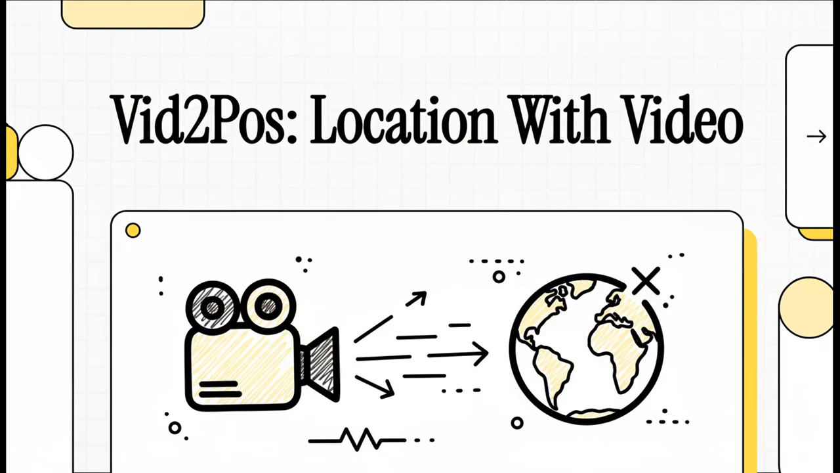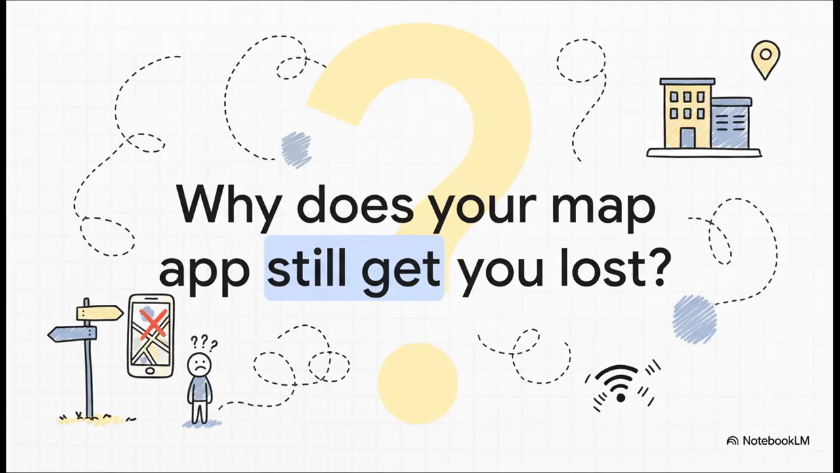All right, let's talk about something really cool. We're going to dive into a new way to figure out your exact location, and get this, it doesn't use satellites. It just uses a regular old video. So, you know that feeling, right? You're following your map app, it proudly announces you have arrived, but you're squinting around because you're actually like 100 feet from where you need to be. It's such a common, frustrating thing.